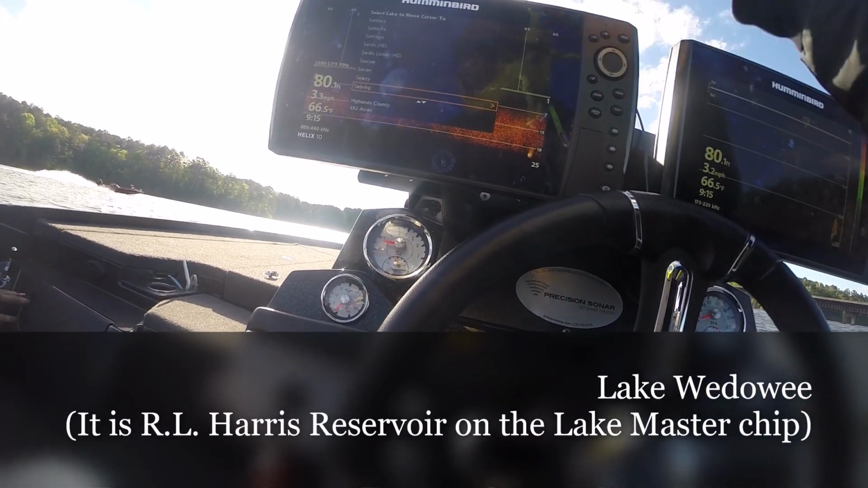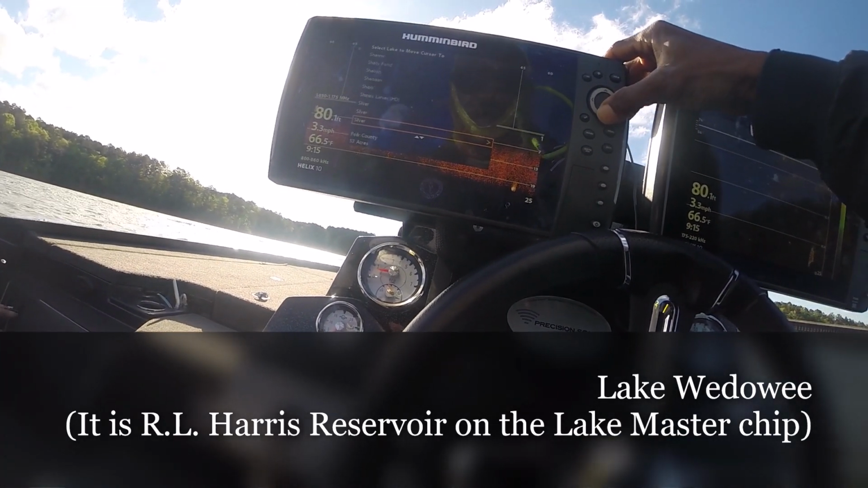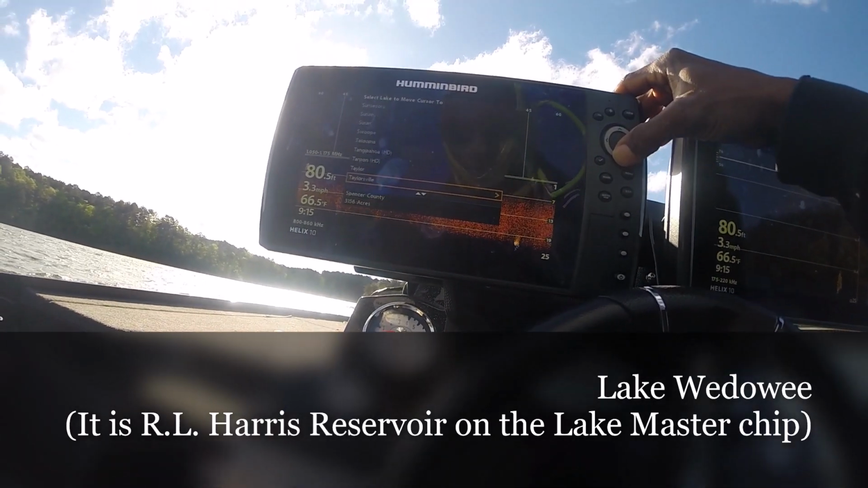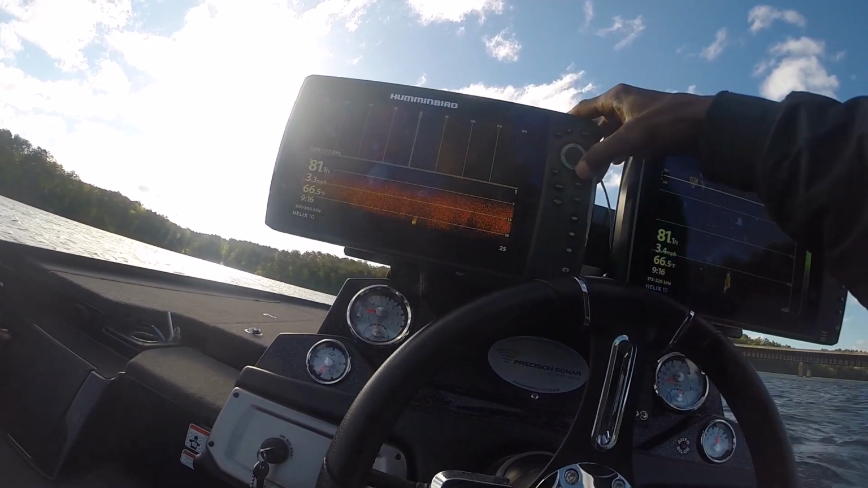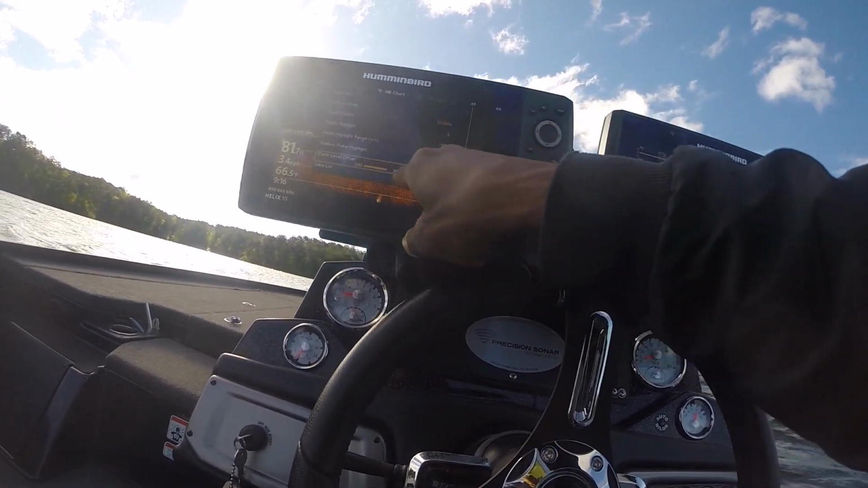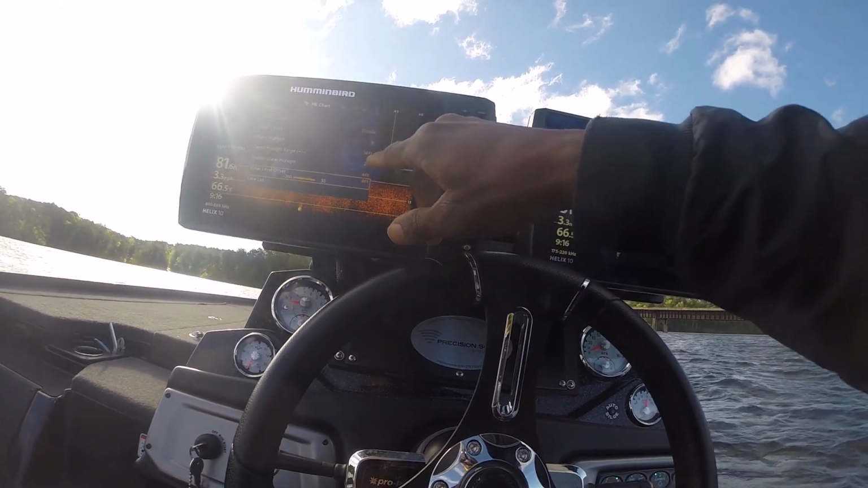So now I just have to keep going down until I get to Wedowee. Let me go ahead and go back in there and go down to water level offset. Water level, set that. It's basically at full pool, so I set that on 0.